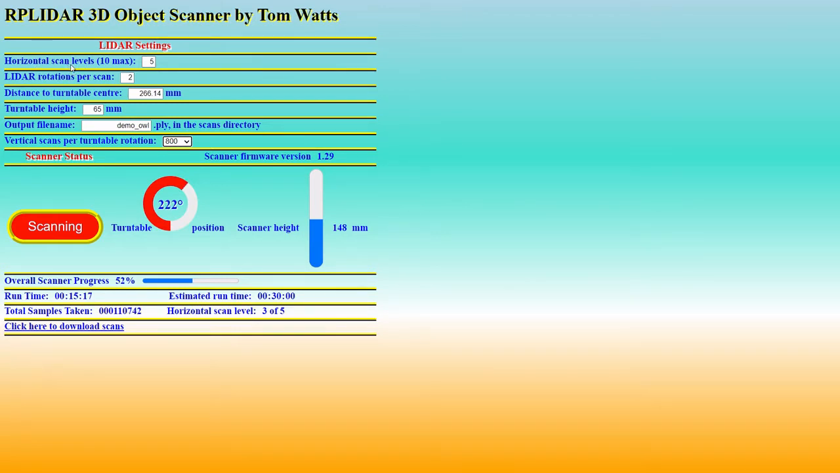This one's doing 5 levels. The Lidar will rotate twice before it moves the turntable onto the next scan. And this is the number of scans per turntable rotation, which is 800, which again isn't particularly fine, but it's just for demonstration.